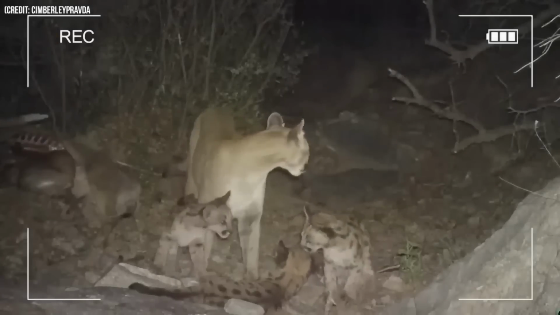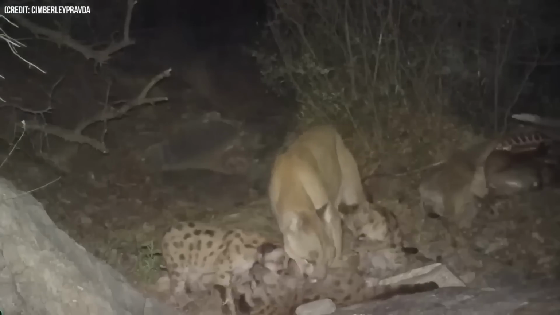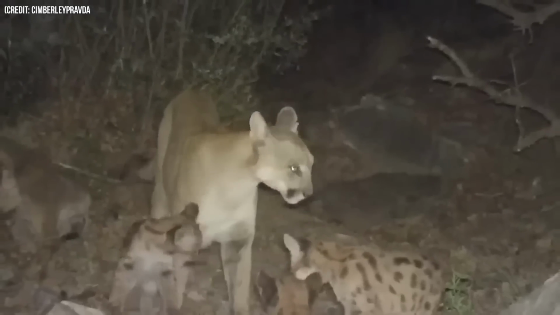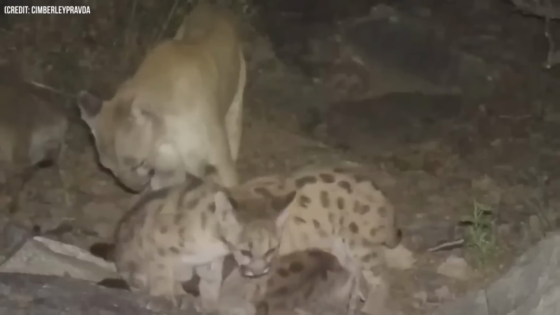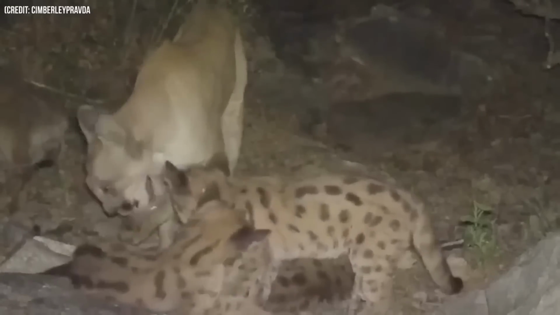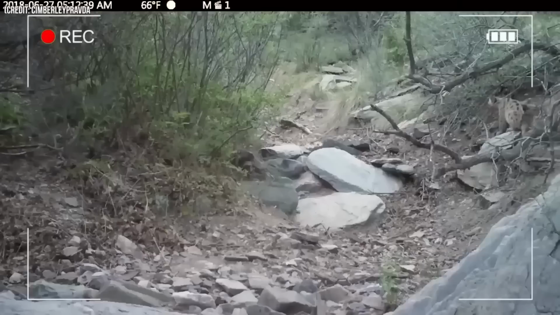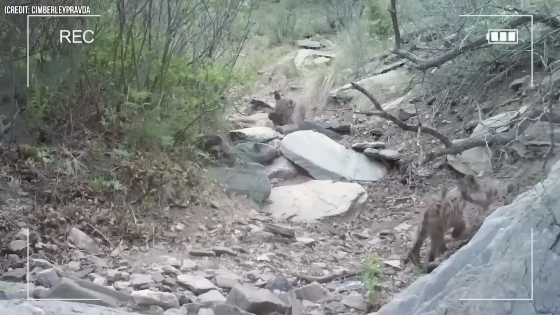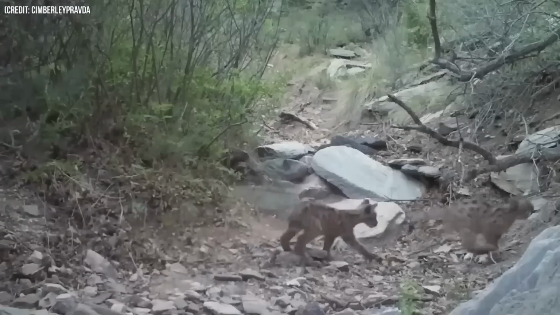Number 26. Check out this awesome video of mountain lion cubs. It's not often you get to see these cute little ones in their natural habitat. Trail cameras captured some of the rare moments like these. It's actually the safest way to witness them, as their protective mama is always nearby. These cubs are born with spots to help them stay hidden from other predators. It's truly fascinating footage.